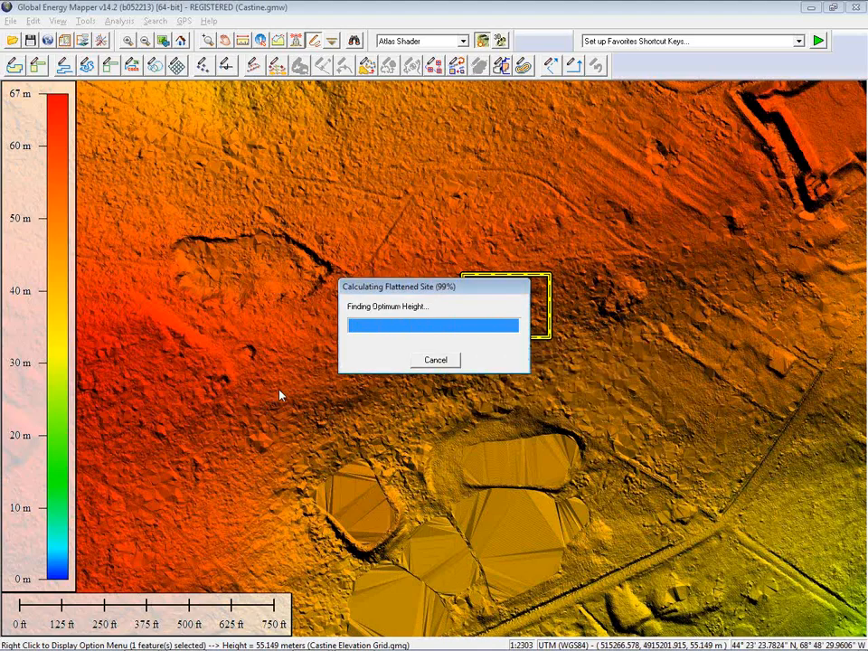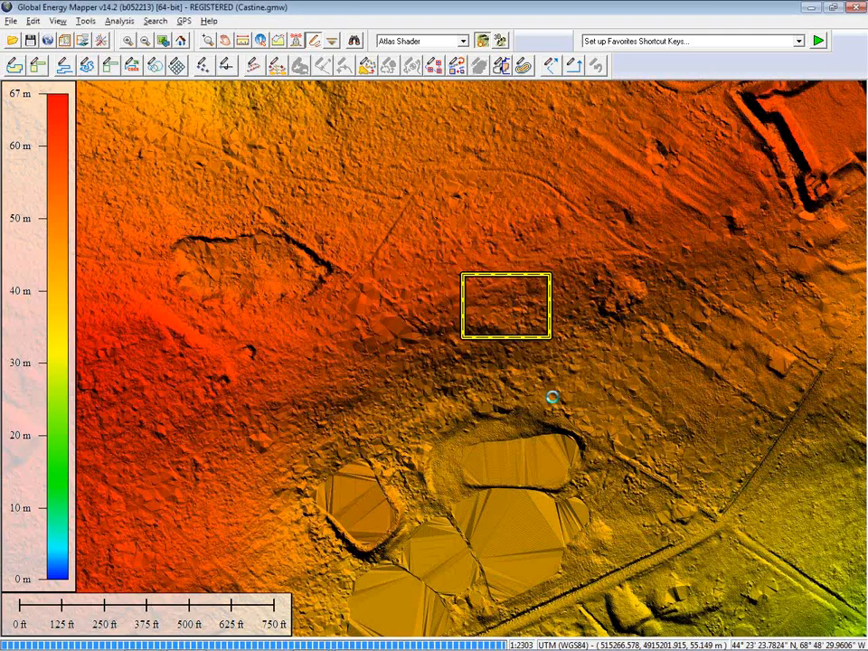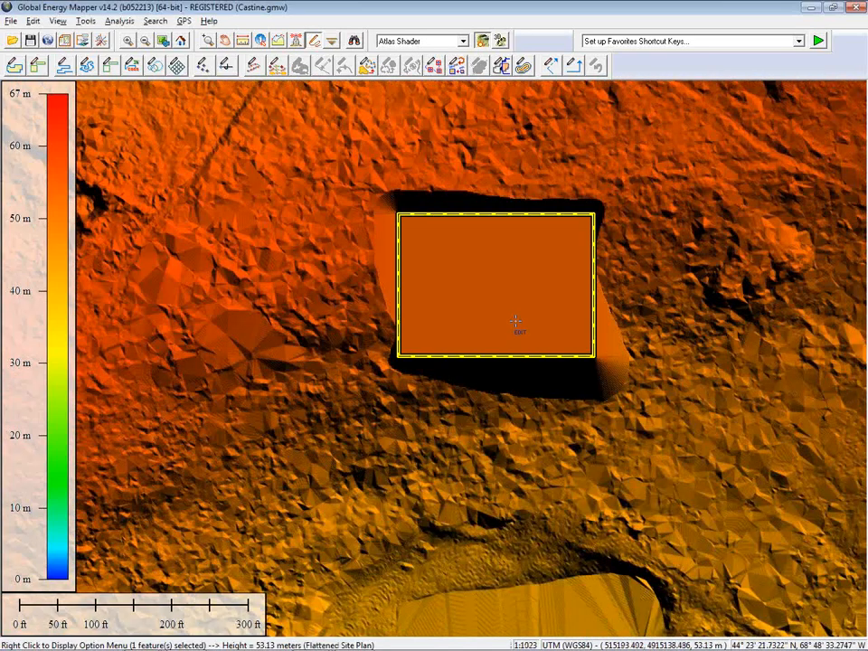Now, as a result of this process, we're going to get a couple of pieces of information. First, we're going to get our cut volume and our fill volume, which should be almost the same. As you can see, my fill volume is a little under 4,000 cubic meters, as is my cut volume. That's what we expected, because we wanted Global Mapper to optimize and balance those cut and fill values. The other thing we'll get, if I click OK, is a modified flattened surface model that shows us what that flattened terrain would look like integrated into the surrounding terrain.